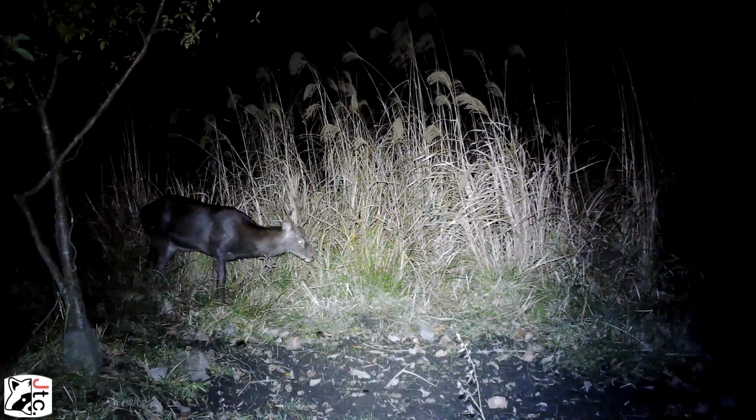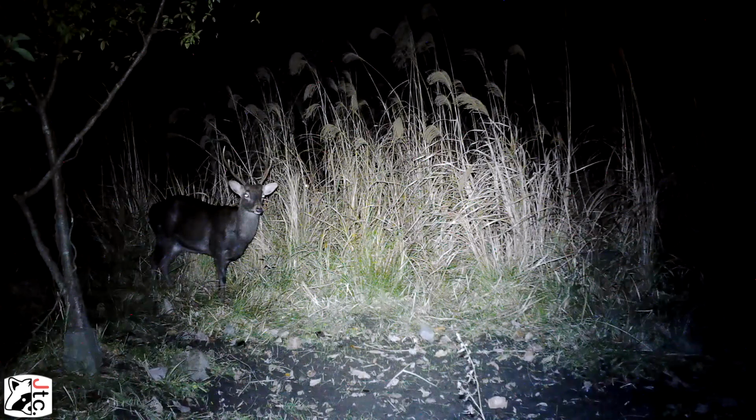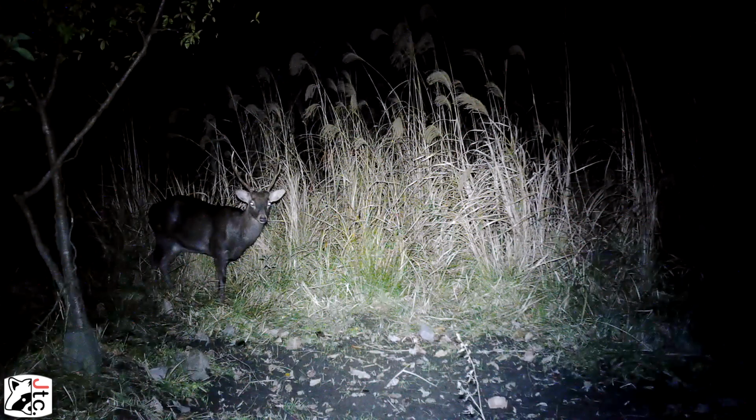There are a couple other guys. There's that young buck, and maybe, I think that's a female in the back. Can't quite see any antlers, so there's another female, a little doe in the background in this area as well. So like I said, in these watering hole spots, they're definitely a wildlife hotspot.